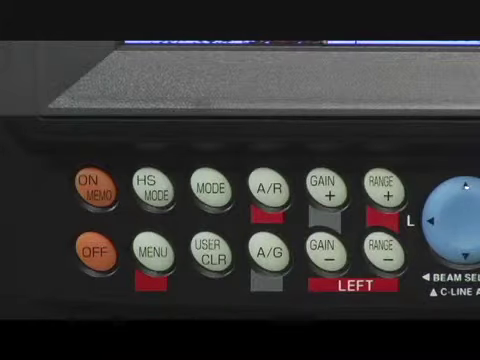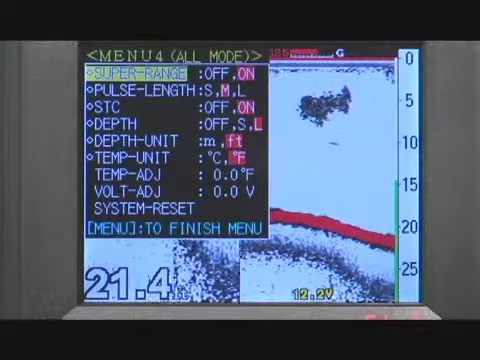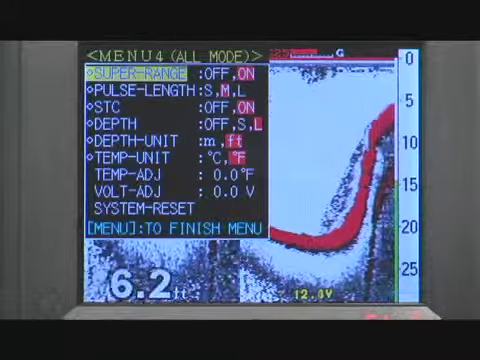To access the fourth menu, press and hold the menu key. You should not need to modify any of these settings for most any application. To learn more about what they do, please consult your owner's manual.